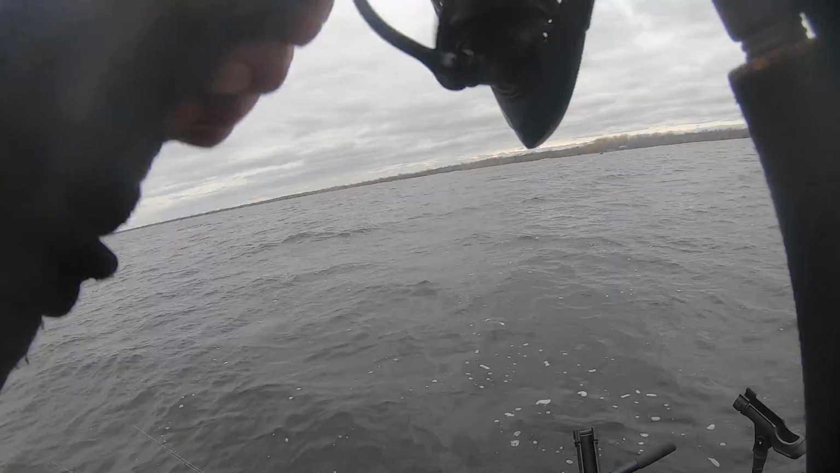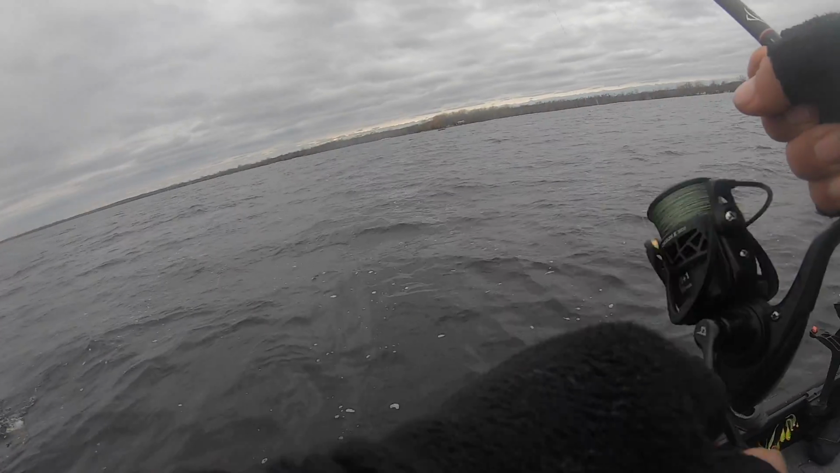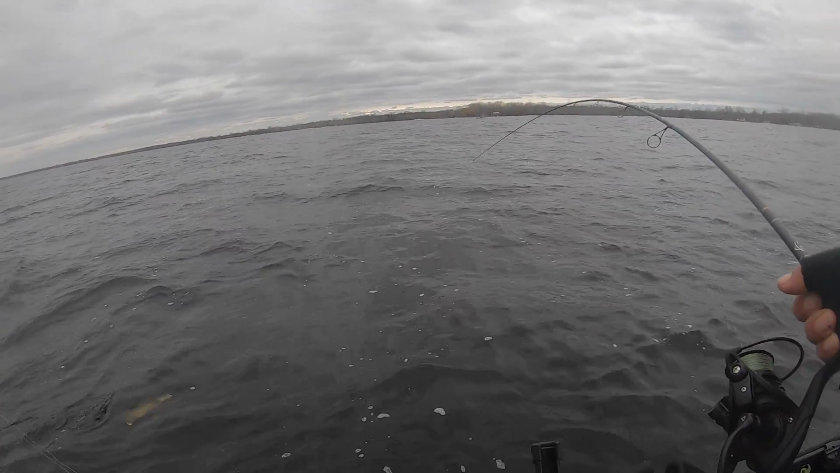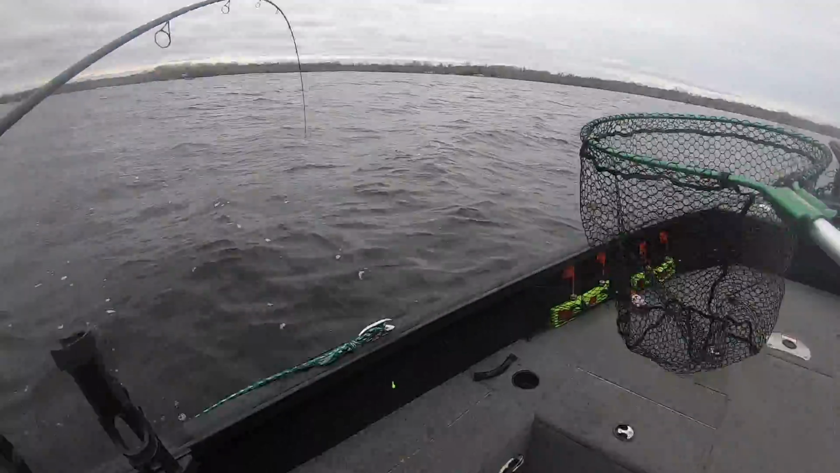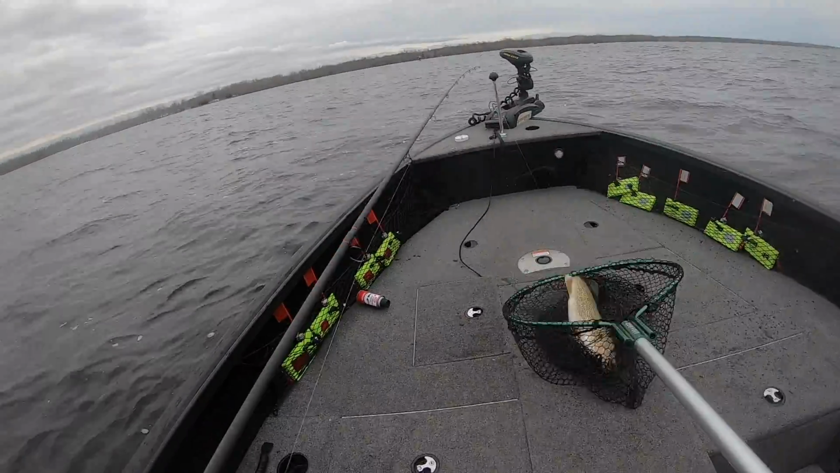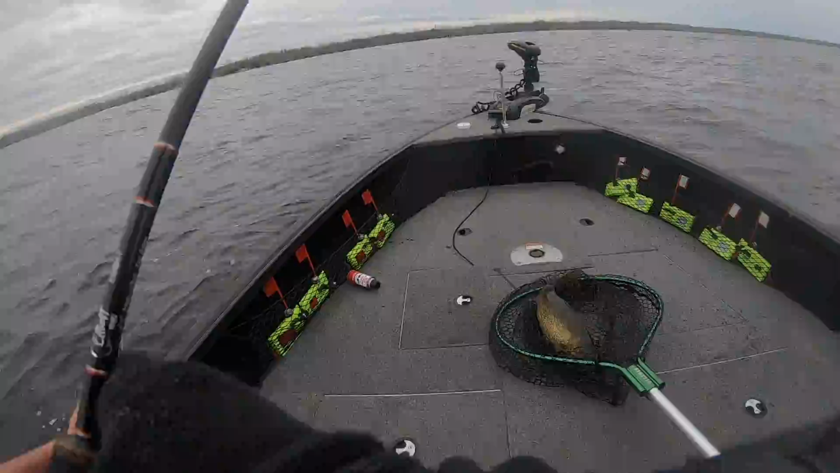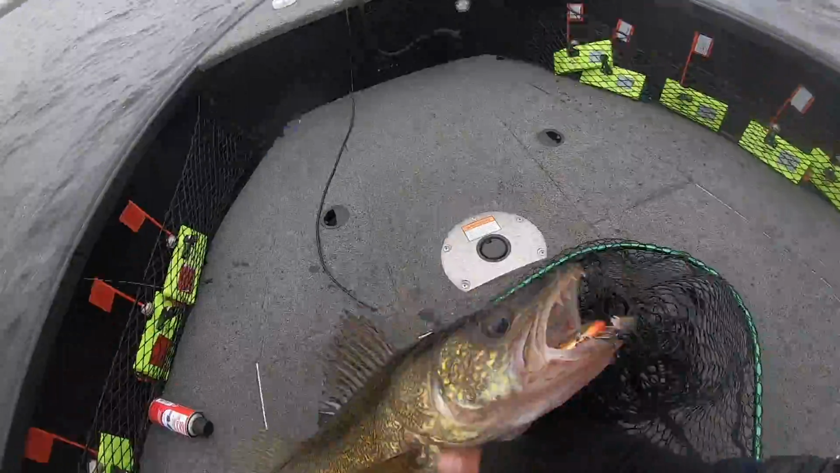Fish on. This one feels good. Oh yeah, it's a nice one. Not a super big one. But a pretty nice one. Look at that thing down there. Go ahead and scoop them off. That's what we're after. Easily 26 and a half. Maybe a little bigger. Take them like that. In the back. Beauty.